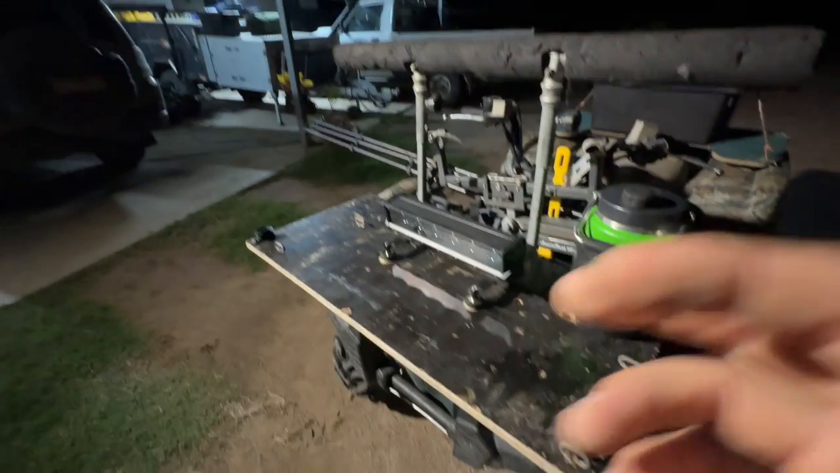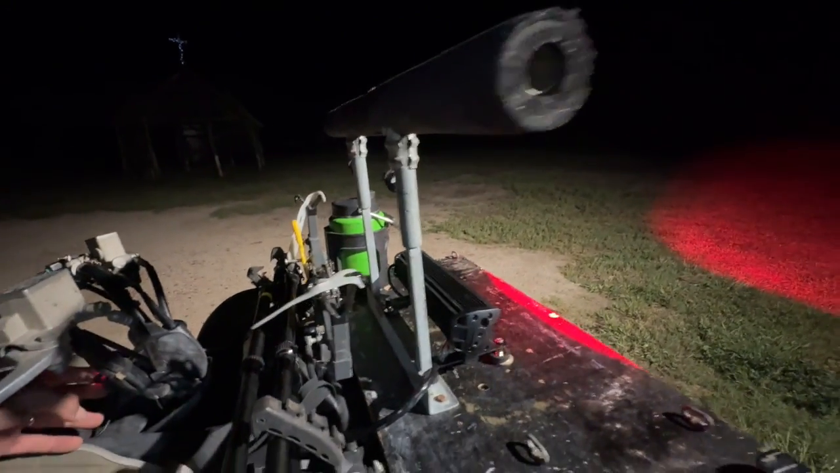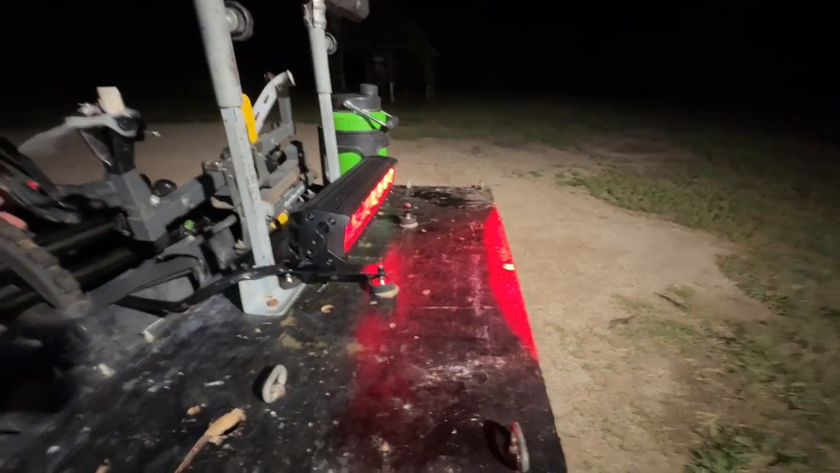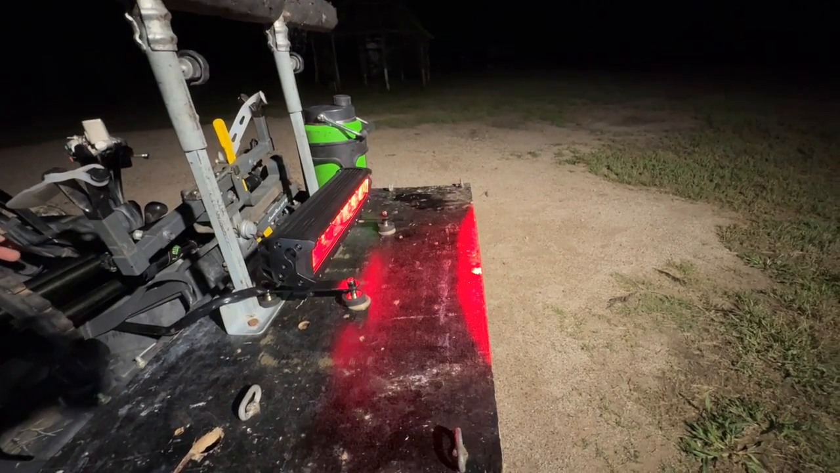So anyway, I head out, and the other thing I've put on is the Z Vision light bar from Eagle Eye Hunting Gear on the front. It's got your red or your white, and I've just got a push button switch here.